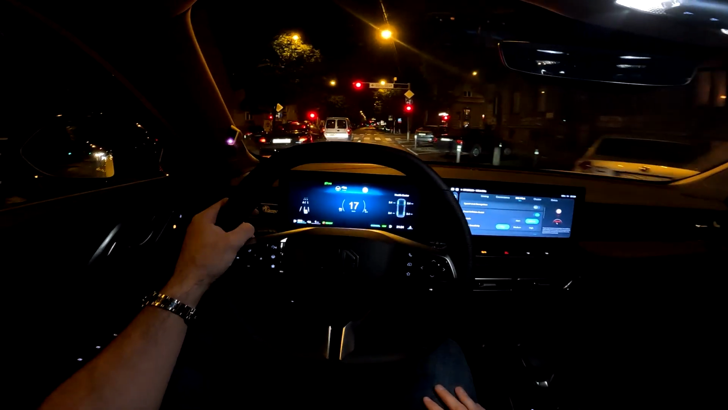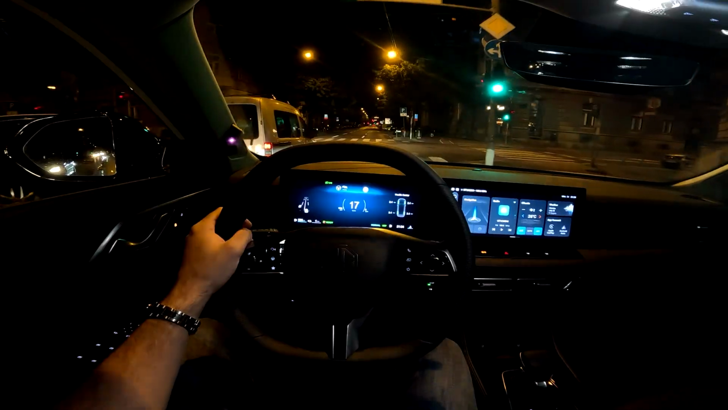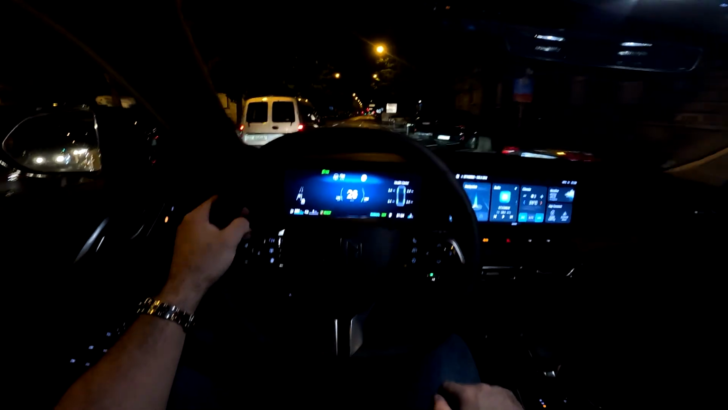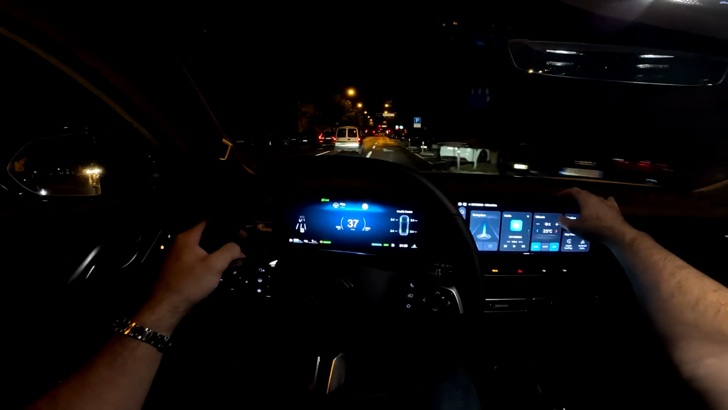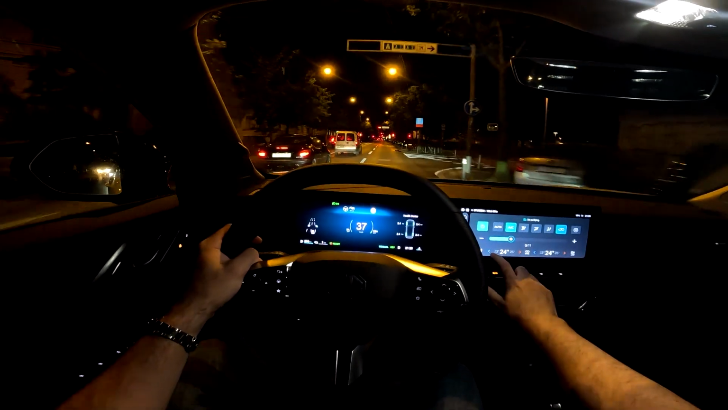There we go. The AC can be turned on or off here by touching the button, and then here is where you can adjust the settings, so the air blower and the temperature.